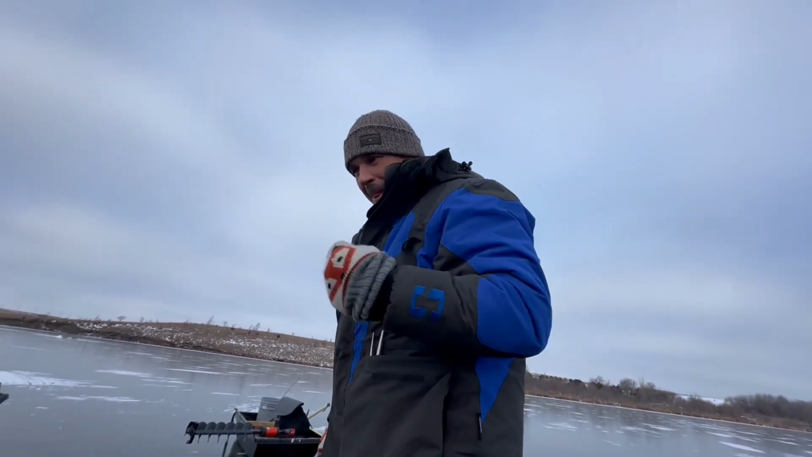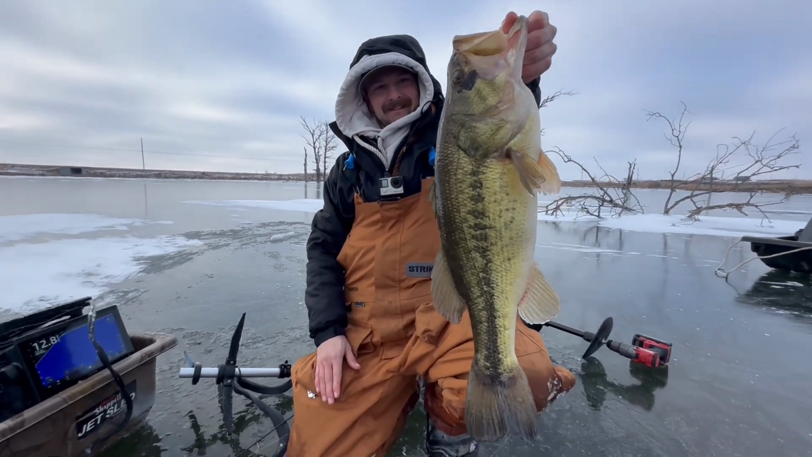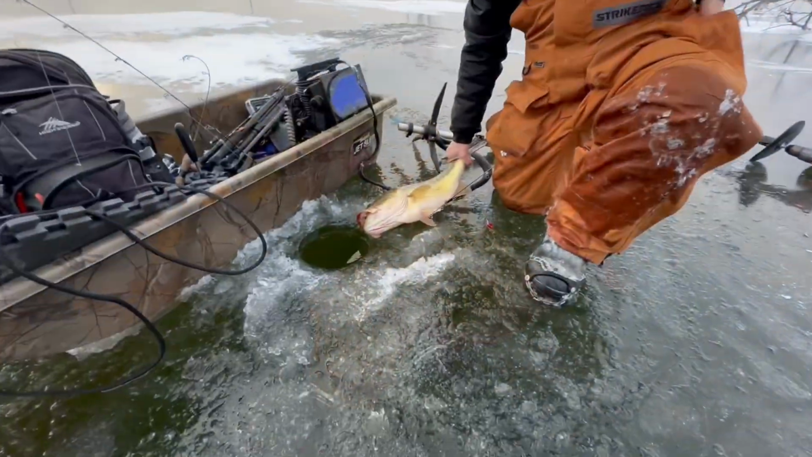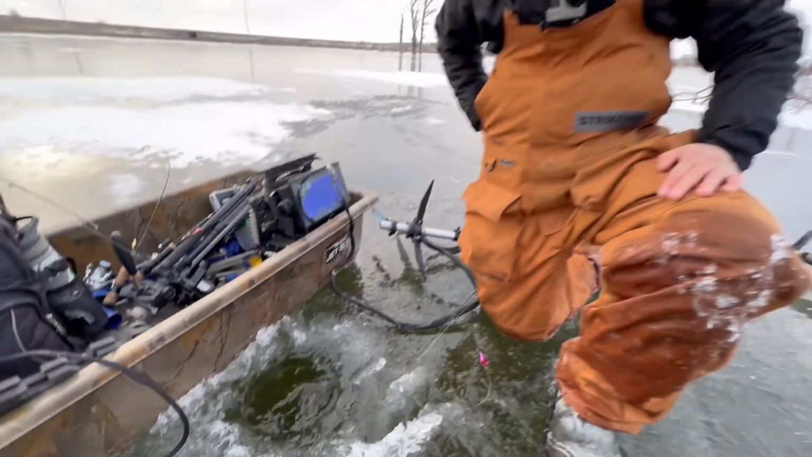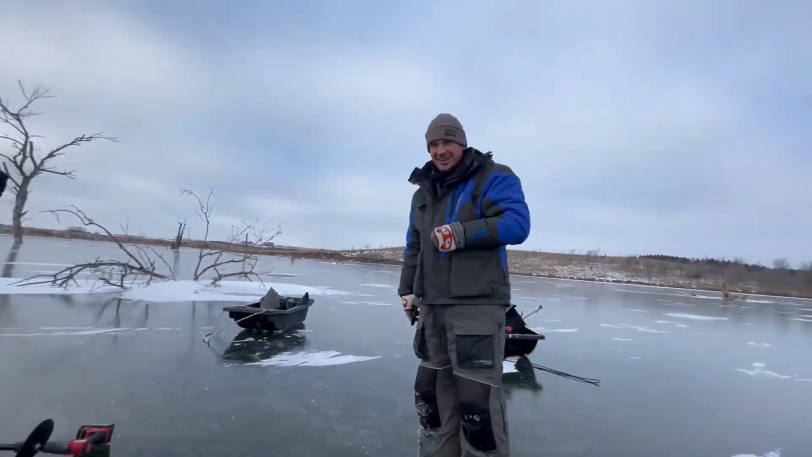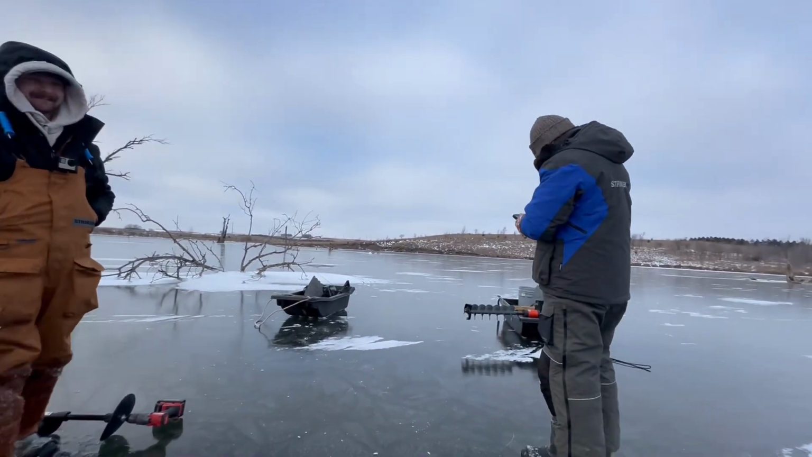Is this the most you've ever been excited about an LM Busy? It's so sweet. Dude, that thing is wild. It's got a black eye. Let me get some pictures for you. That is a shad eater, Jordan. Dude, that was a 21 incher for sure. You could have ate that sucker. Yeah, that was sick. I'd take that over a catfish. I would too, man. That's wild.